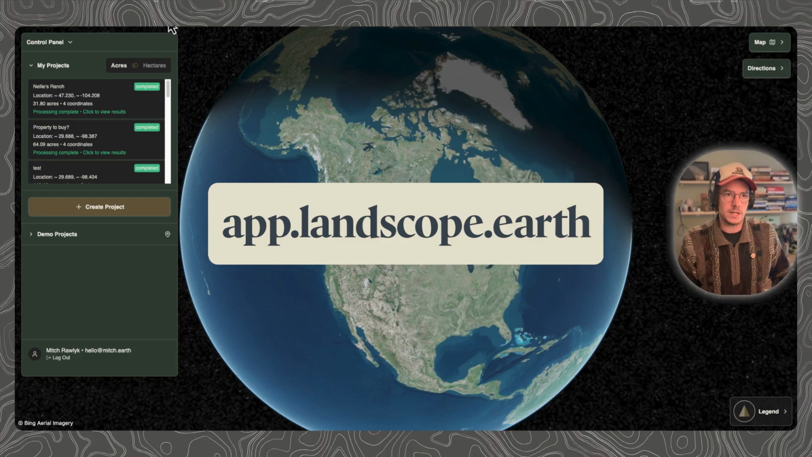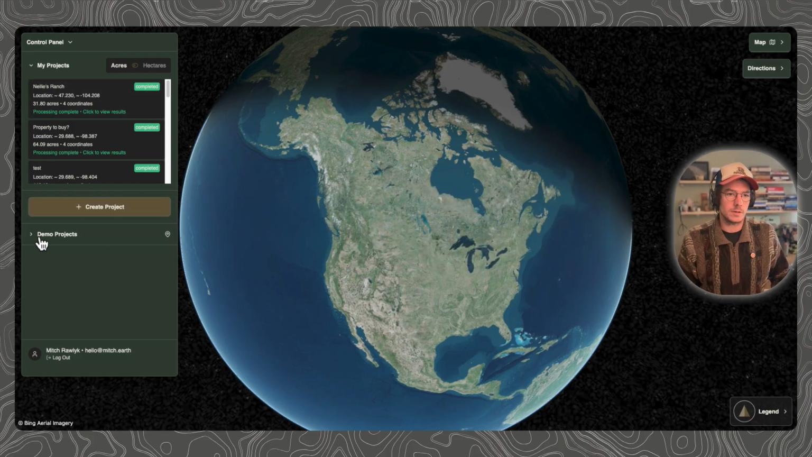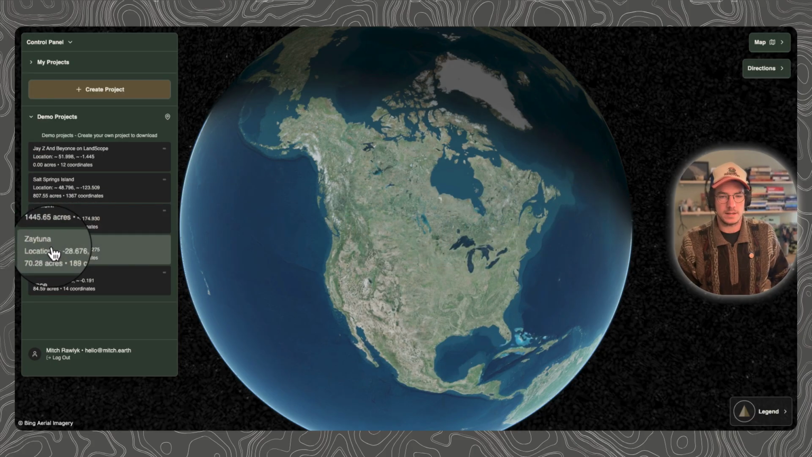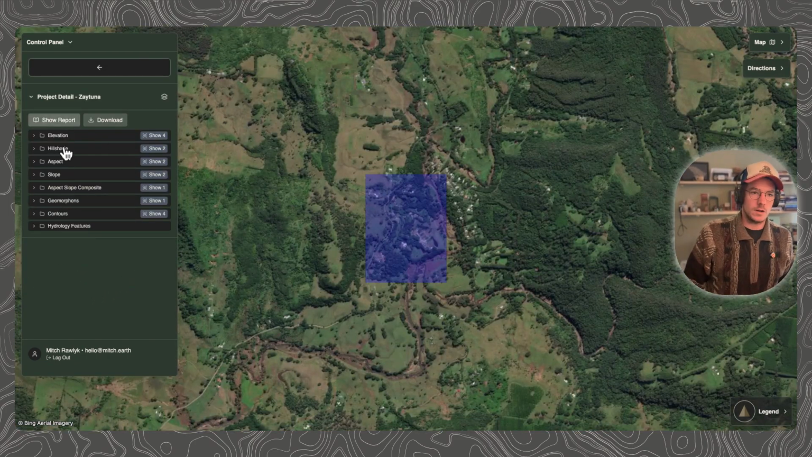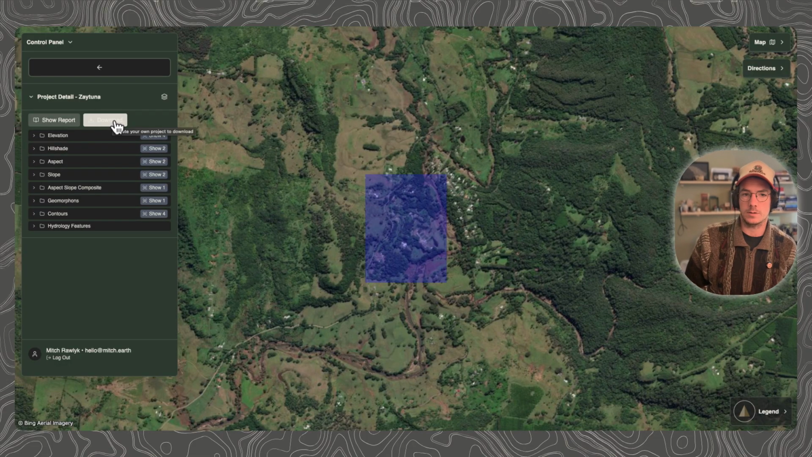What you're going to want to do is go to app.landscope.earth, go to demo projects, and then zoom into Zaytuna right there. You'll see all of these different layers. If you want to download this mapping package as a Google Earth Pro file, all you have to do is click there. You'll just have to make an account to do so. Otherwise, this will all be available to you.